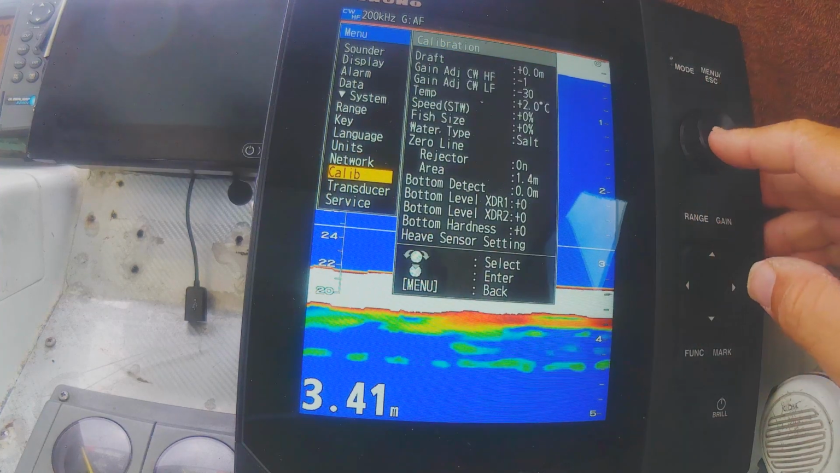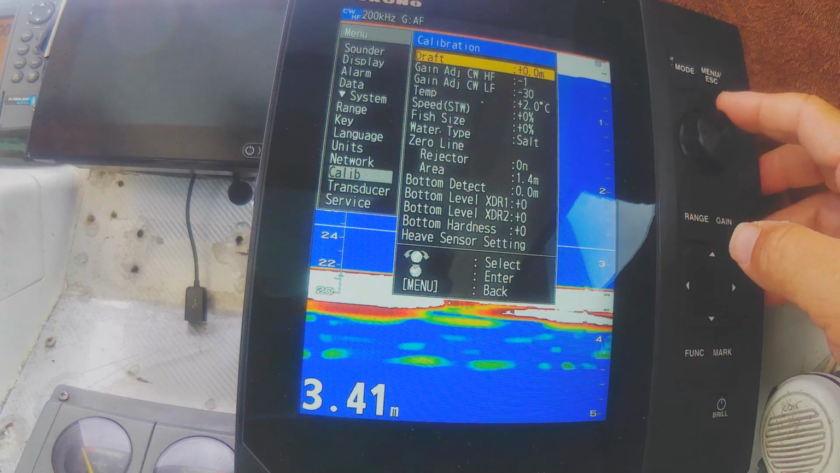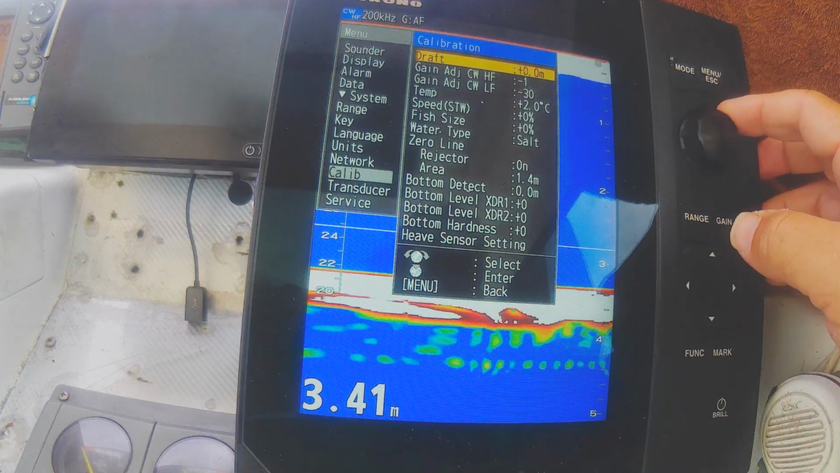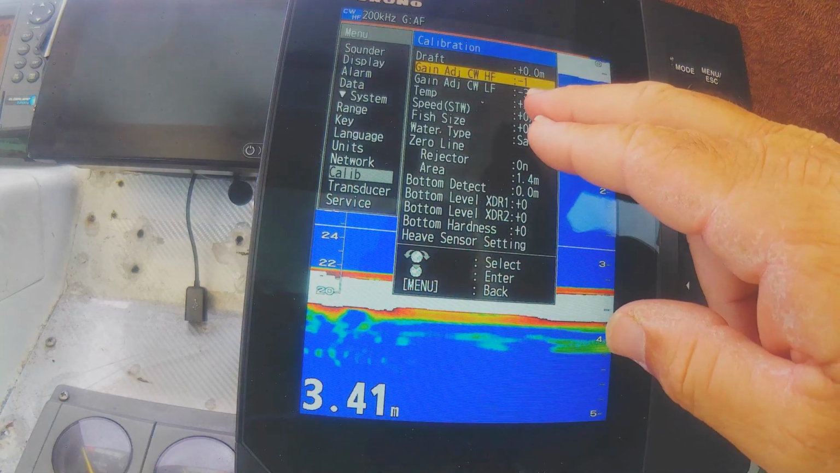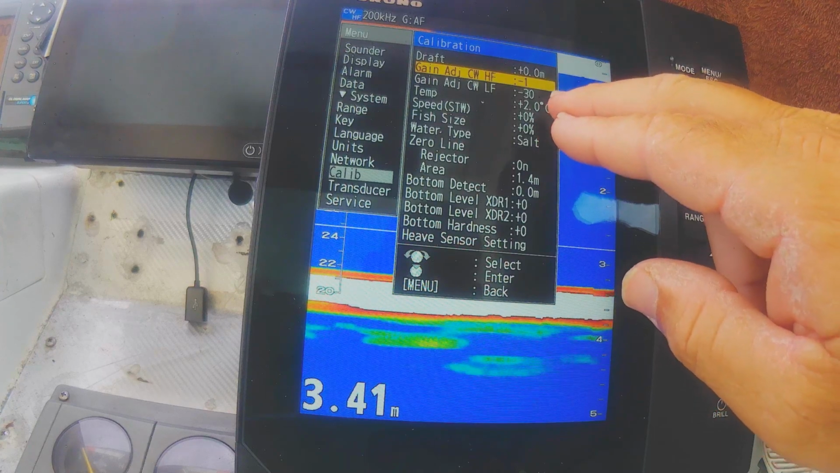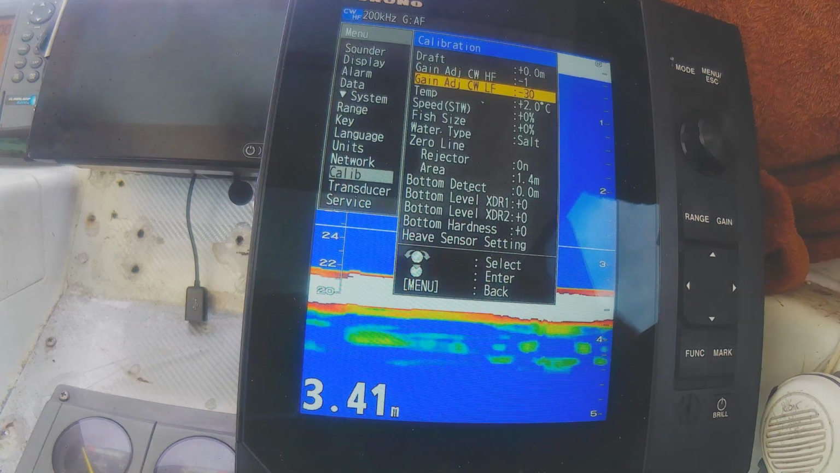Calibration, okay, so this is an important menu that I use quite a bit. So draft, if you're in a deep draft boat and your transducer's way down, you could set that up. Because I'm running on auto gain, this is where my gain is set up relative to each other automatically in here. So I've got my high frequency on -1 and I've got my LF on -30,